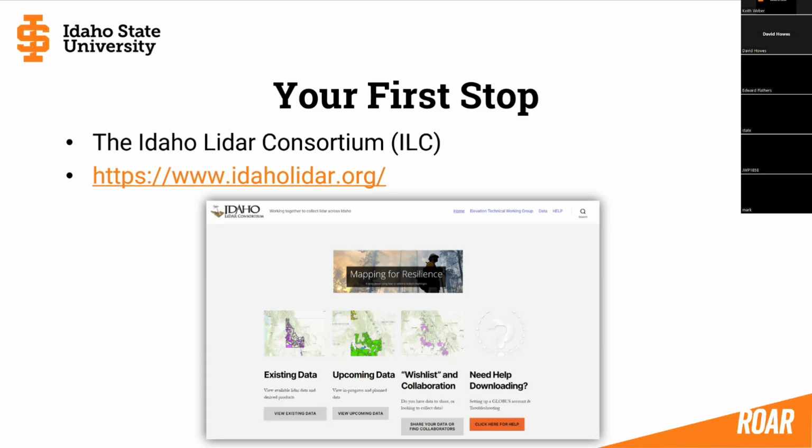The ILC started, literally as a consortium, to bring together all different sorts of people who need LiDAR data. The whole idea was that we would pool together resources, financial resources, ideas, these sorts of things, and work with USGS, FEMA and NRCS to acquire LiDAR data across the state.